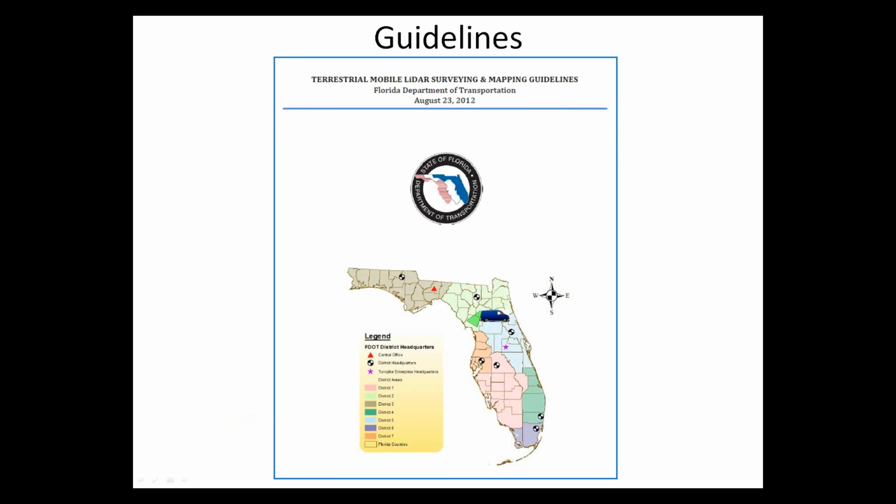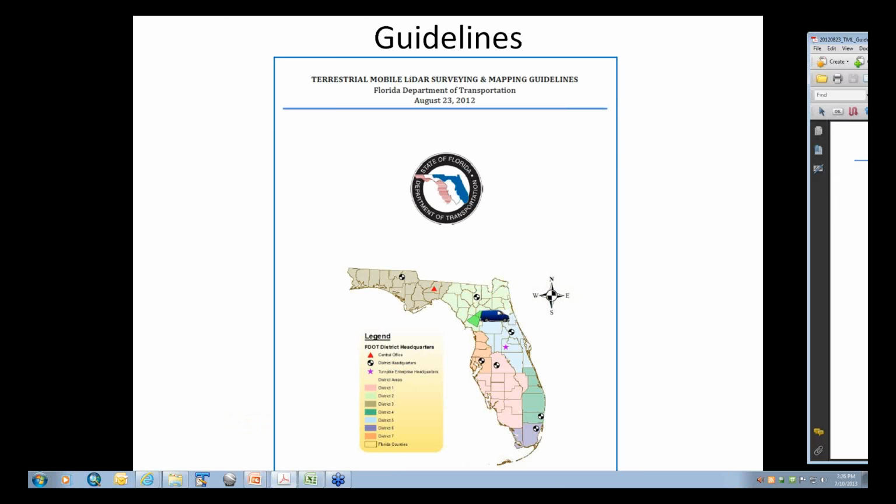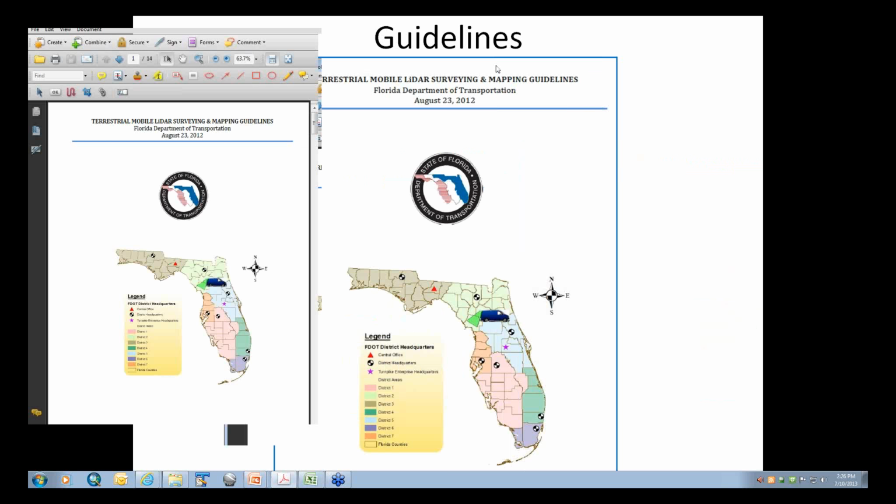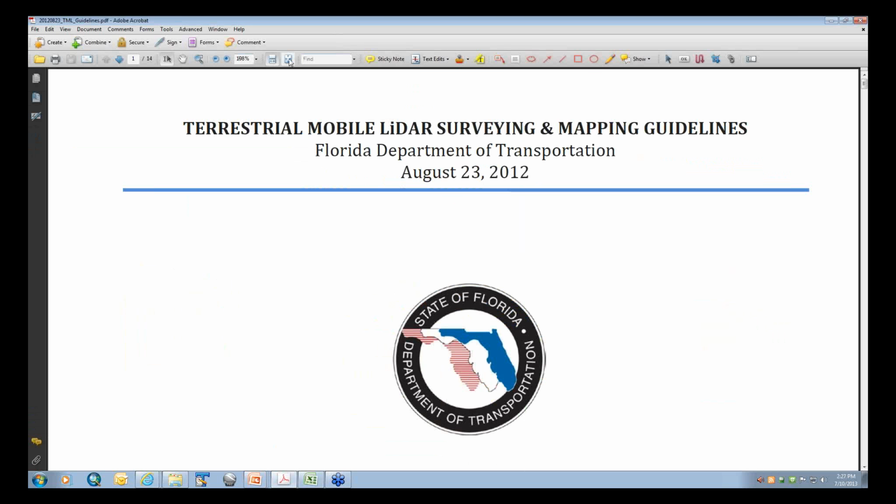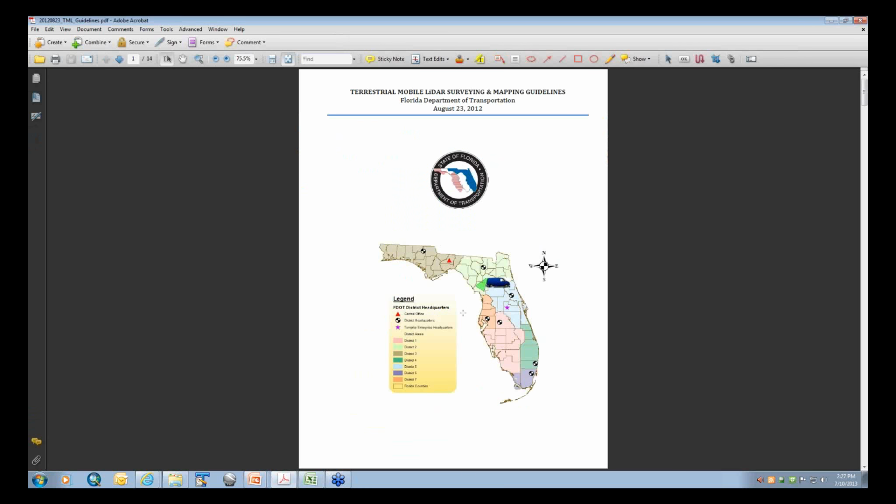The guidelines, I'll see if I can bring them up, we established those last year. I'll see if I can bring this one over in full. This one looks like it. One of the things that we established first off is I didn't want to reinvent the wheel.